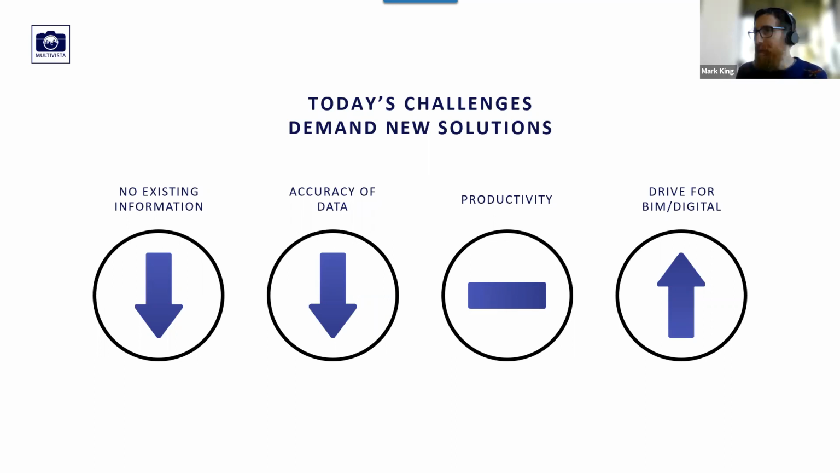So there are plenty of challenges today, and obviously we can't list all of them. But some of the key ones that are the real drivers for 3D laser scanning and reality capture in general is the lack of existing information. A lot of the world that we live in today has been built and is going to be renovated in the years to come.